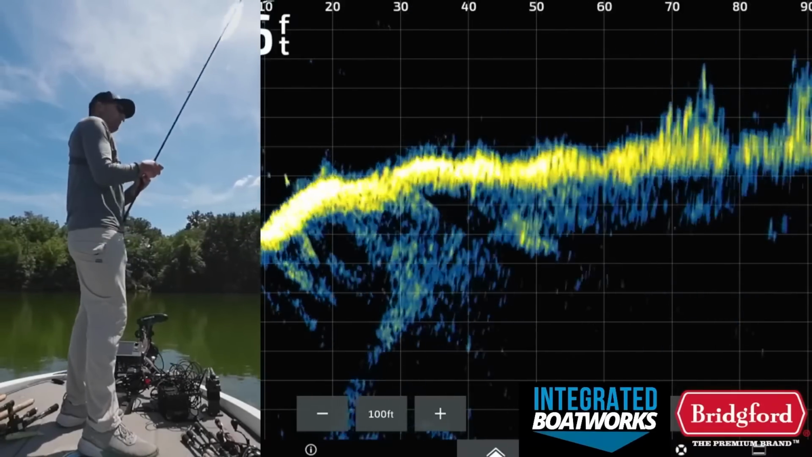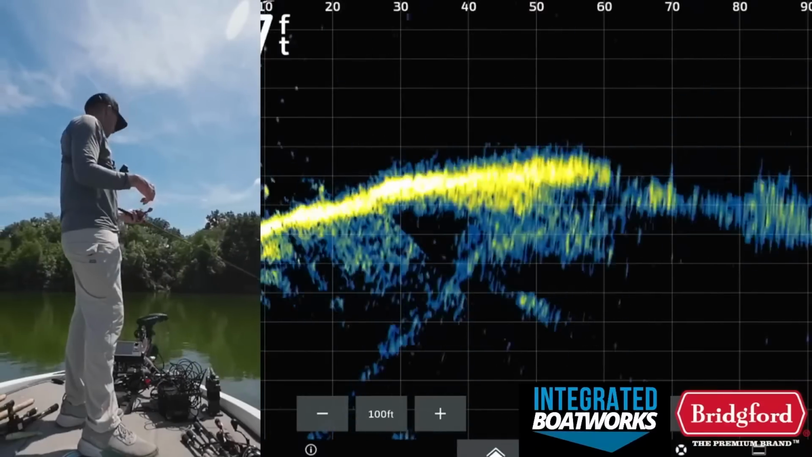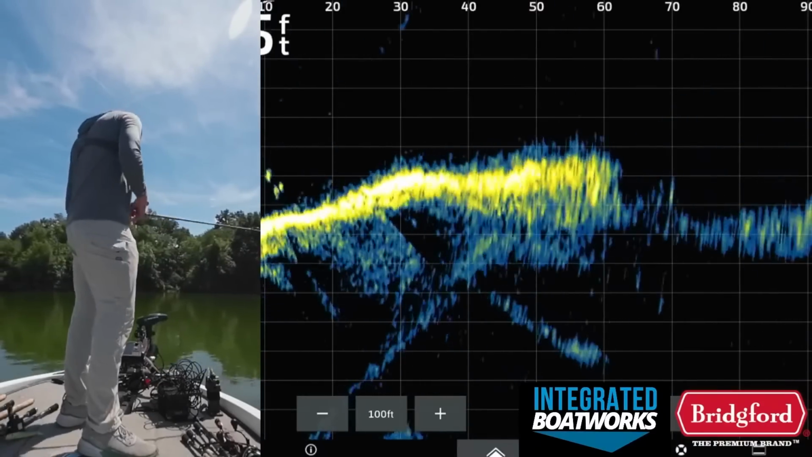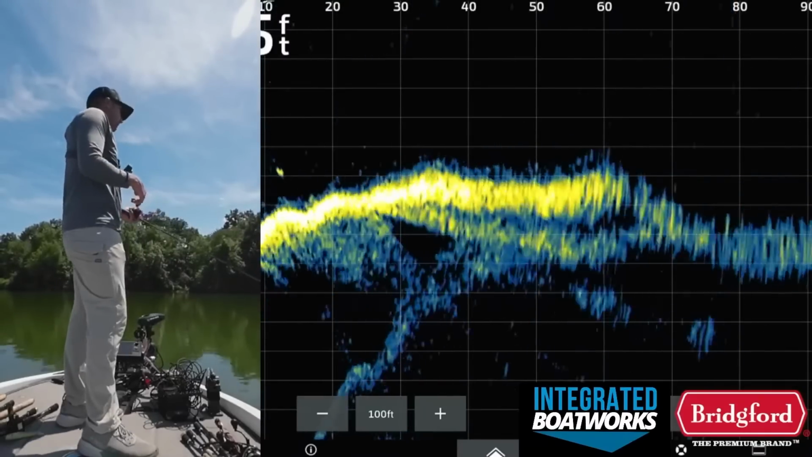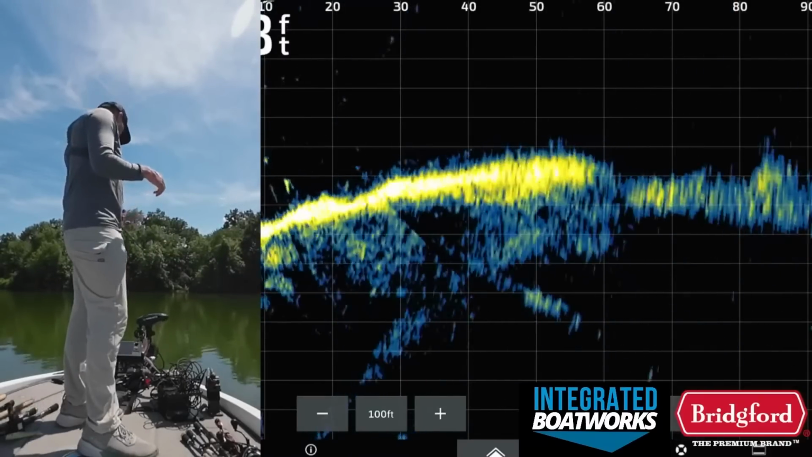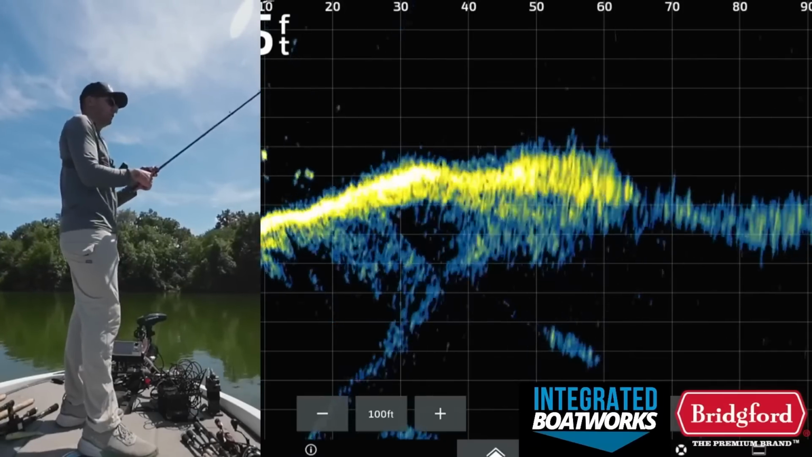But yeah, there's fish right in this deal too. Now, because we caught that last fish, we actually have the ability to dial this in a little bit more, because we know, okay, Christmas tree, 10 foot of water, in a very specific deal.